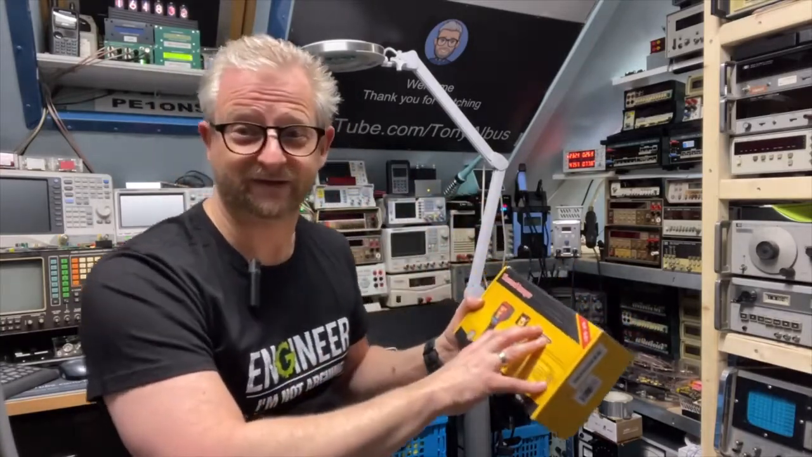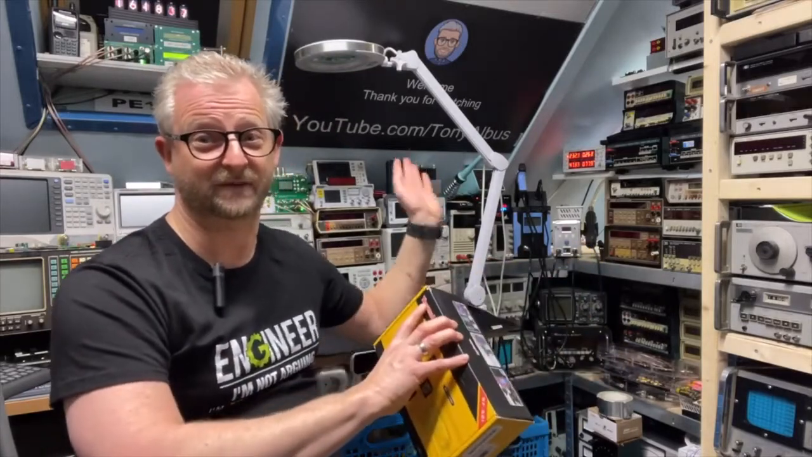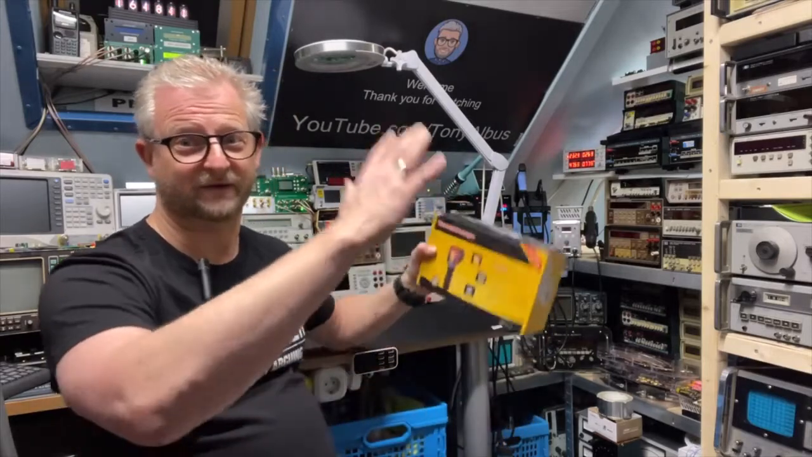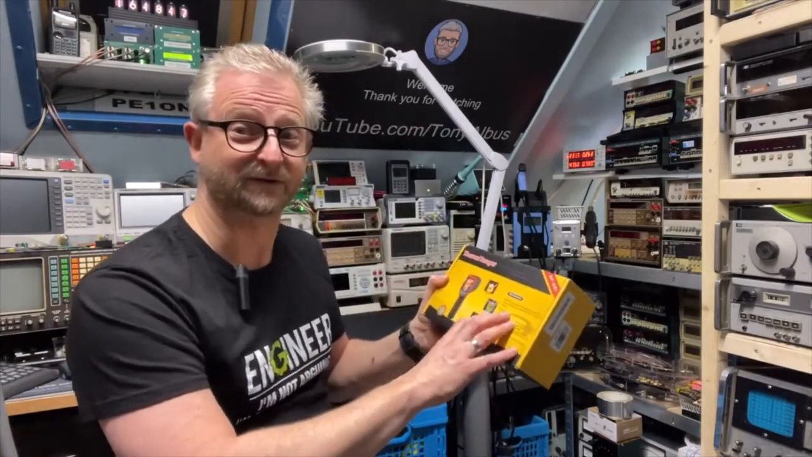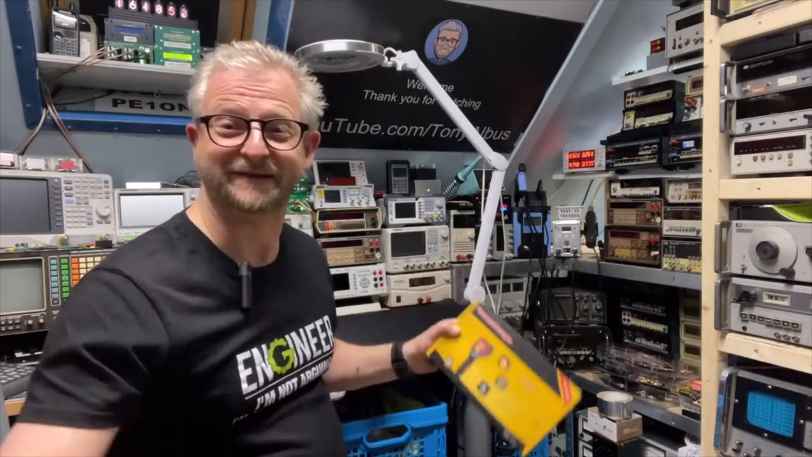But I'm not sure if 32 pixels is a lot or not, because you can also buy 256 by 192, or well, you have several, and it's more and more. More is better, of course, but is the 32x32 sufficient? So let's have a look at what we actually received.